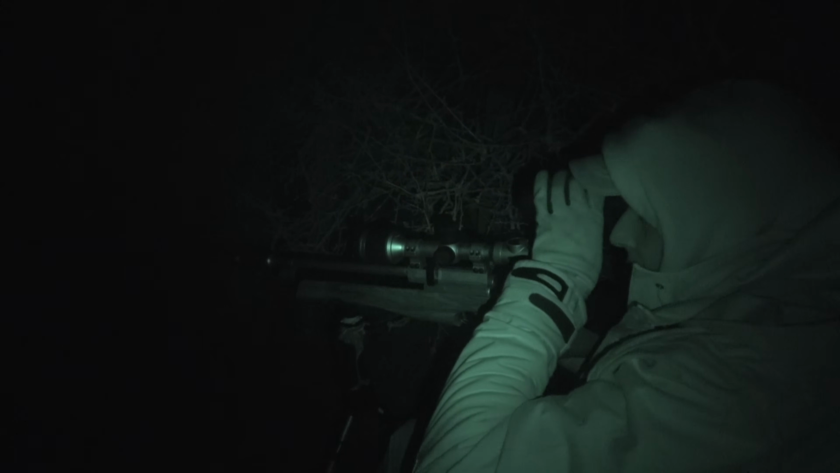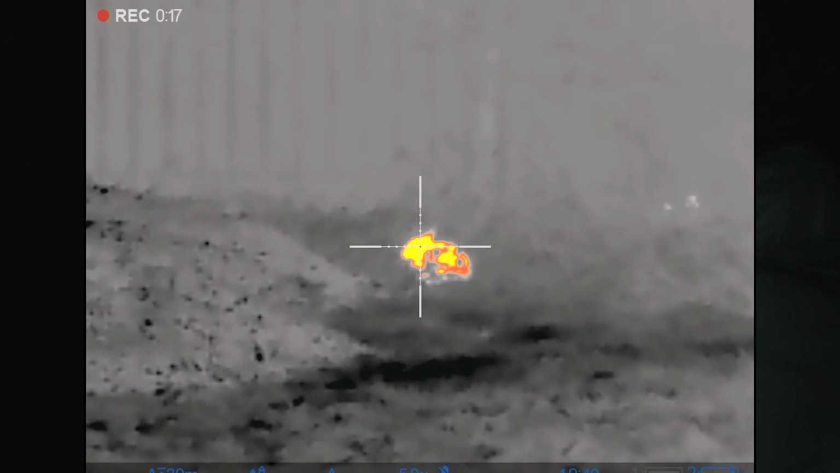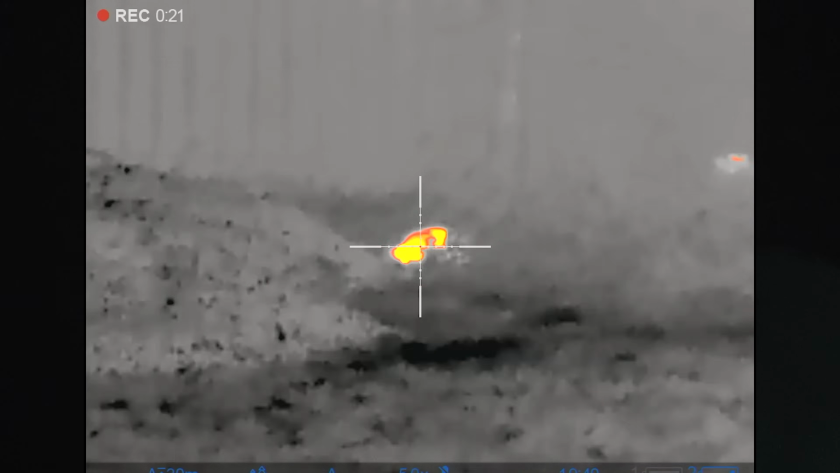There's one just coming out now, just on the edge of the fence line. I'll switch from the spotter. There he is. Come on. Nice one. That was a good clean kill.